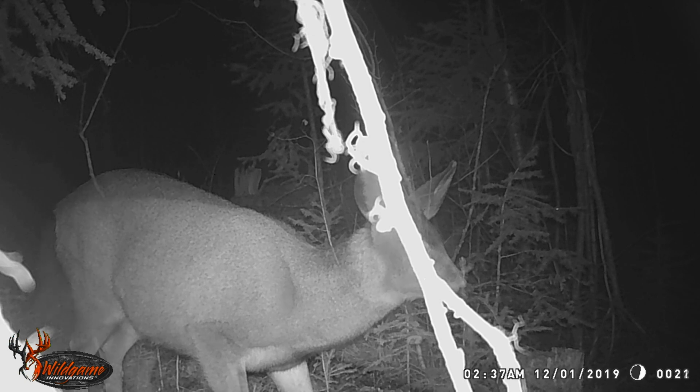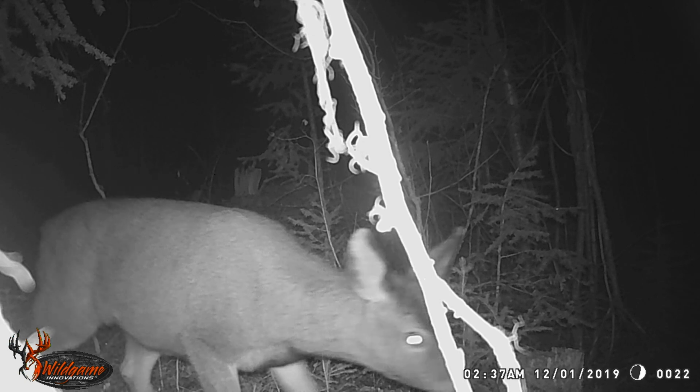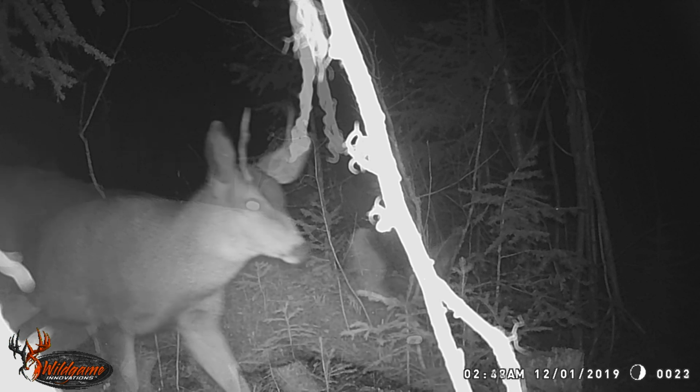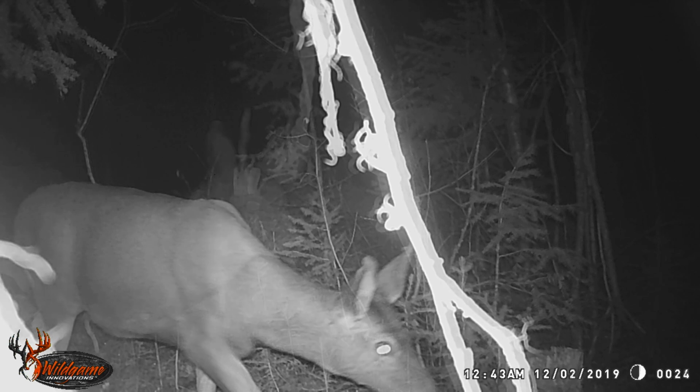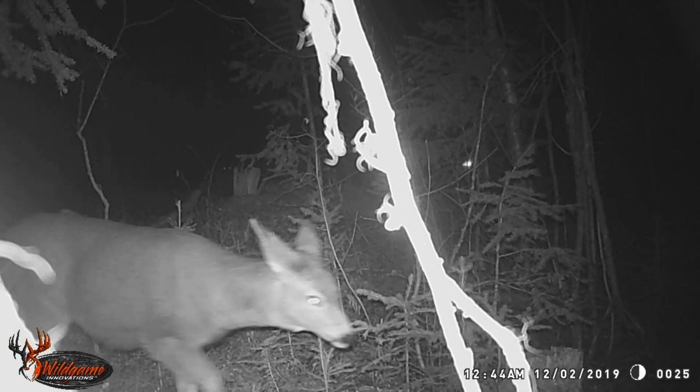I believe this is the same doe for the next couple pictures, just kind of hanging out in front of the camera. And there we go, a little spike there, a little young buck there on the 1st of December. So we had quite a bit come through, and now we're into the 2nd.